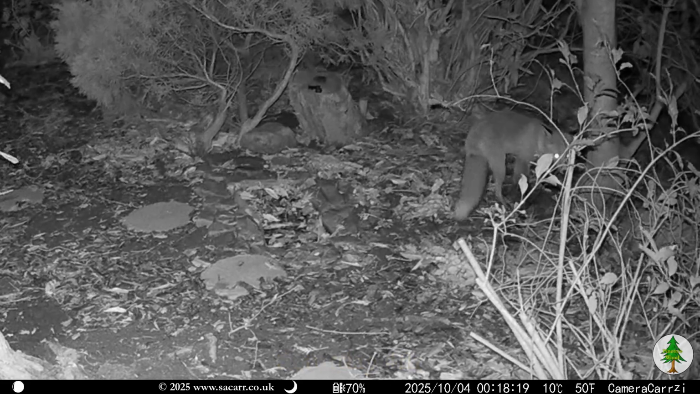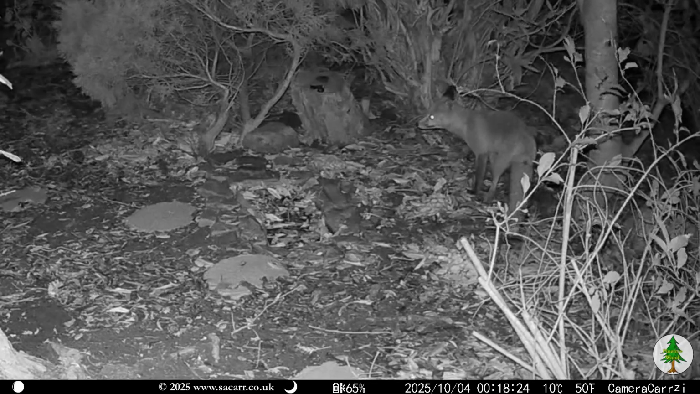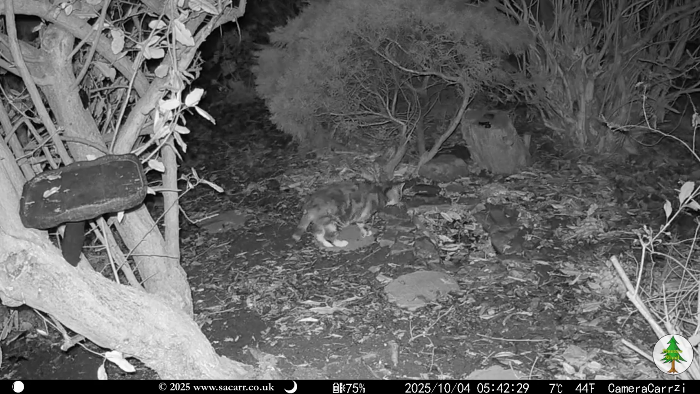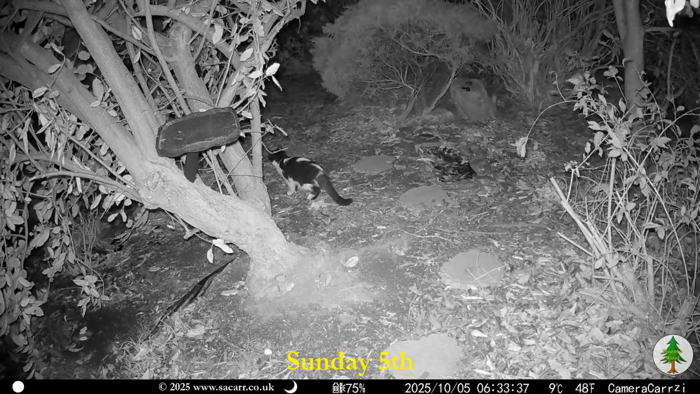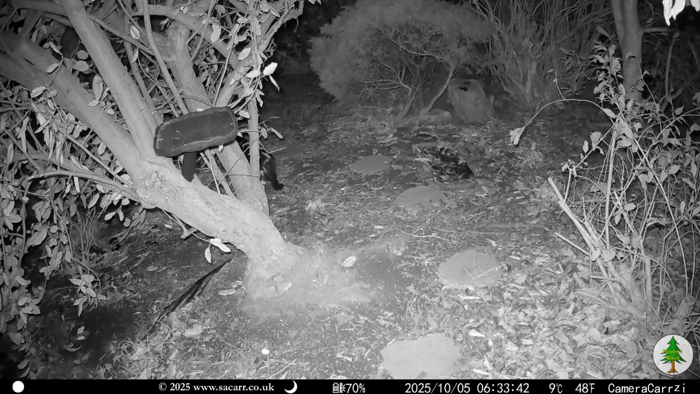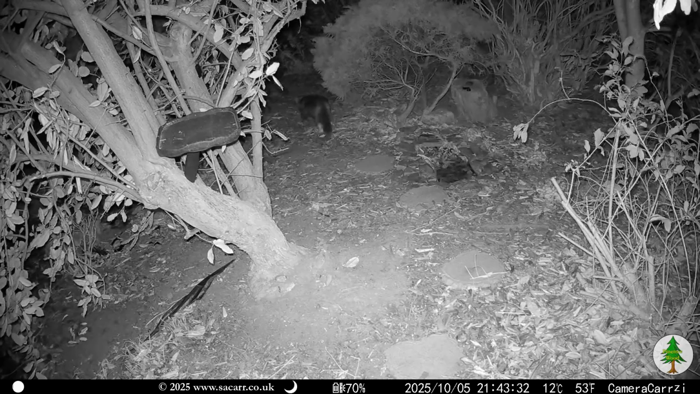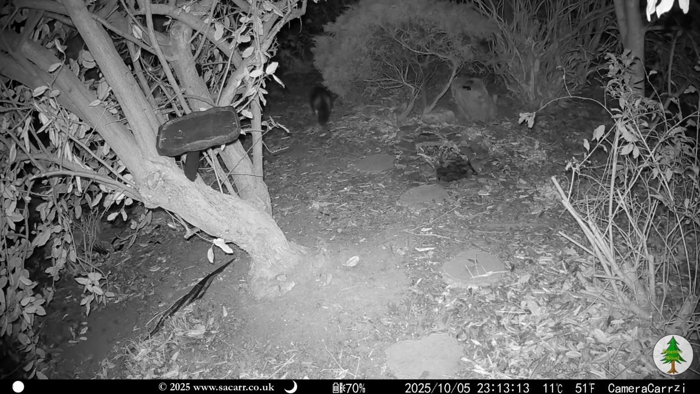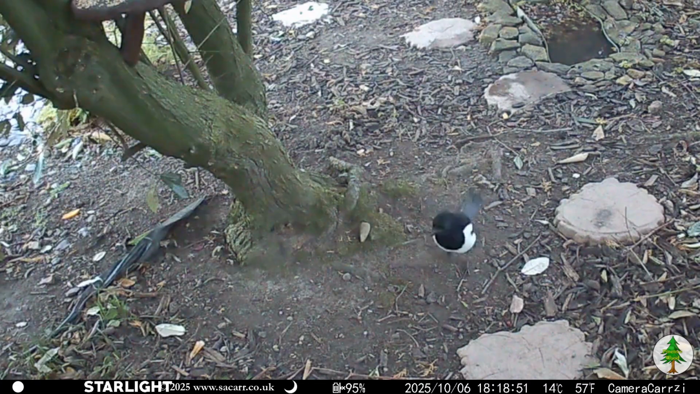Soon after midnight on the 4th, one of the foxes made an appearance. Five hours later, one of the cats passed through. Chevron made a pre-dawn visit on the 5th. Then the fox and one of the other cats came during the evening. The only capture on the 6th was a magpie.